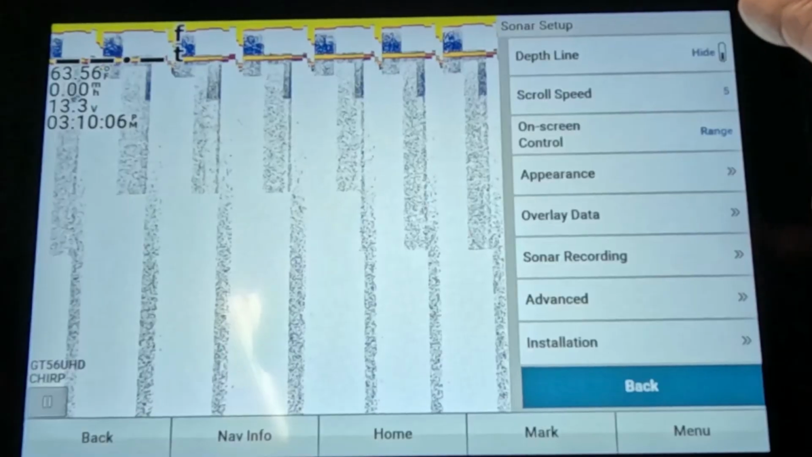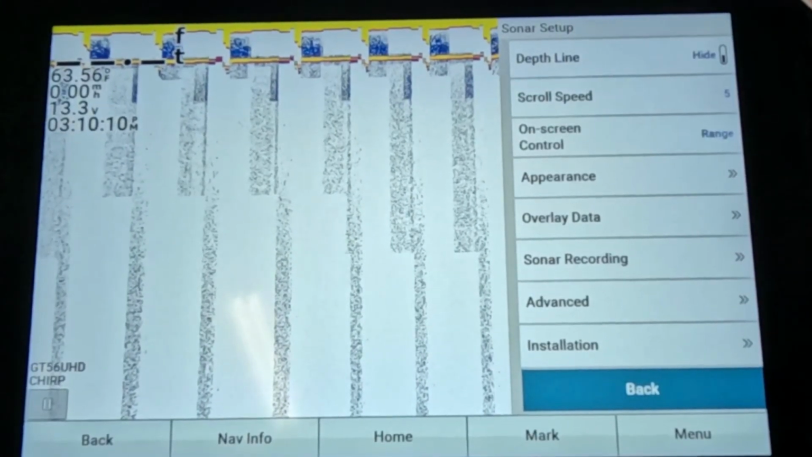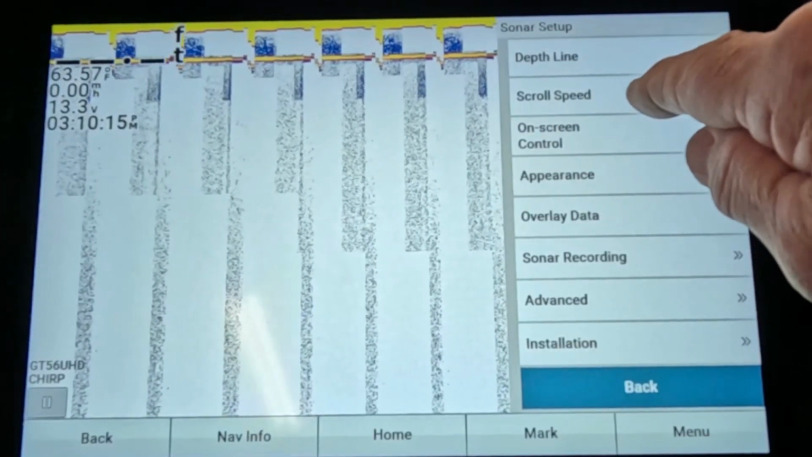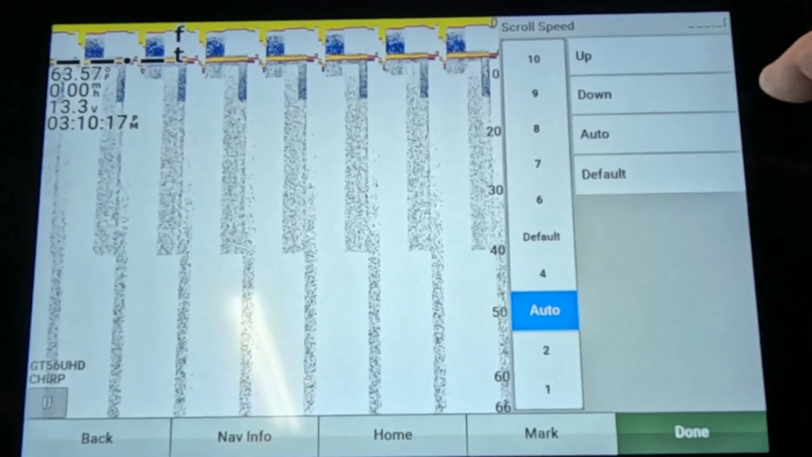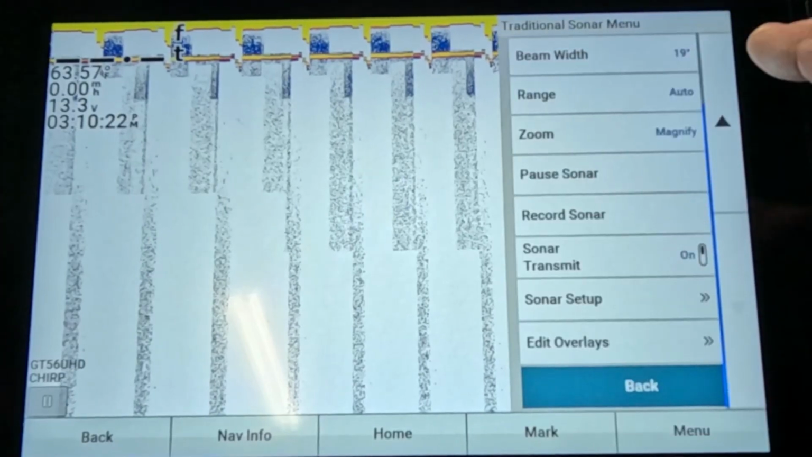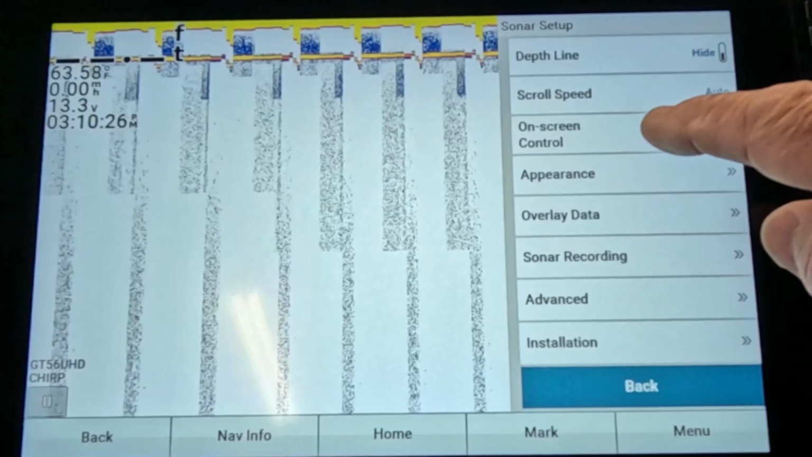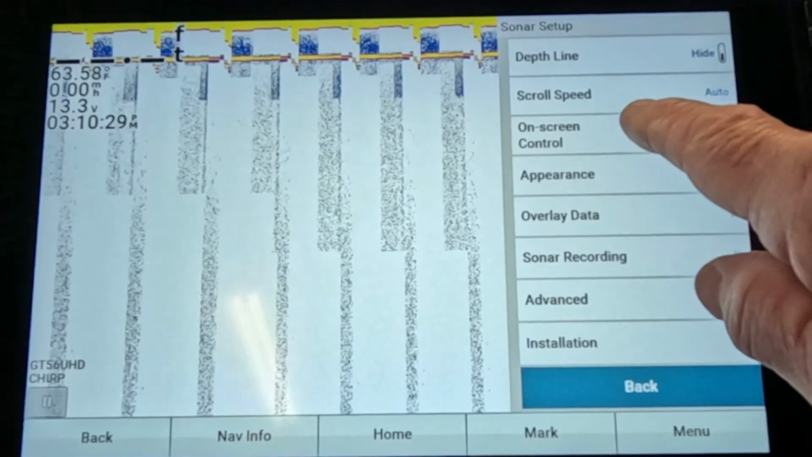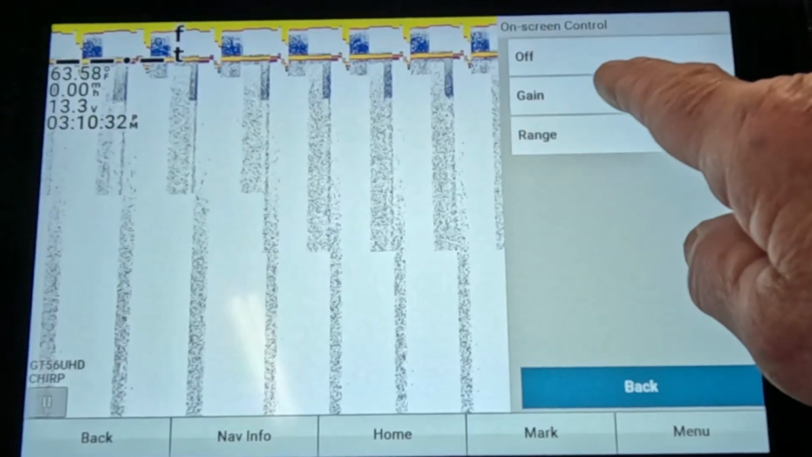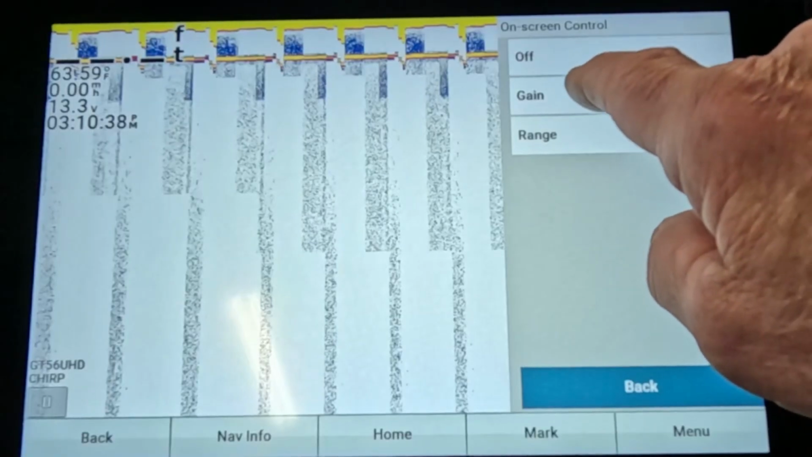Sonar setup. A scroll feed. You know, this Garmin unit can do a better job than I can keeping up with how fast I'm going. So I keep mine set on auto. And that's just for scroll speed now. So back to that. On screen range control, I like mine turned to gain, not the range, because it's going to kind of do its own thing anyhow on the range. So I put that at gain.